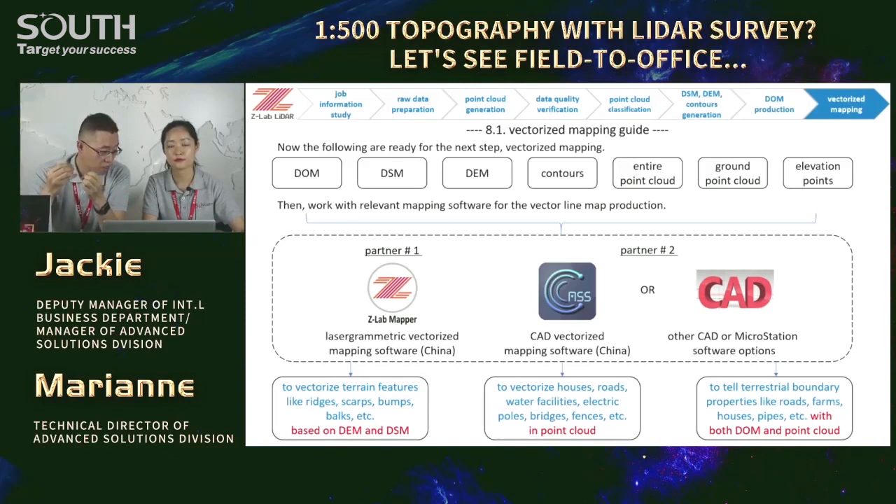We can even tell the terrestrial boundaries like farms, houses, whatever, pipes with both DOM and point cloud. Yeah. The vectorized mapping can be split into several teams, different production lines, just to increase the efficiency. With the help of different software kits, the mapping could be easier.